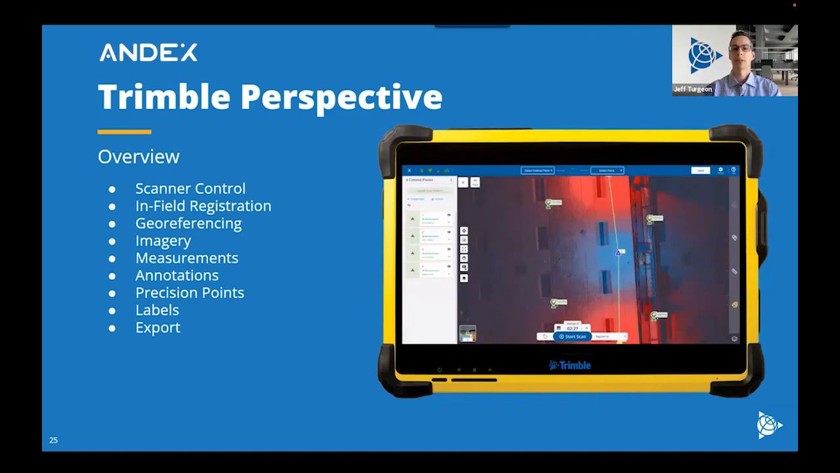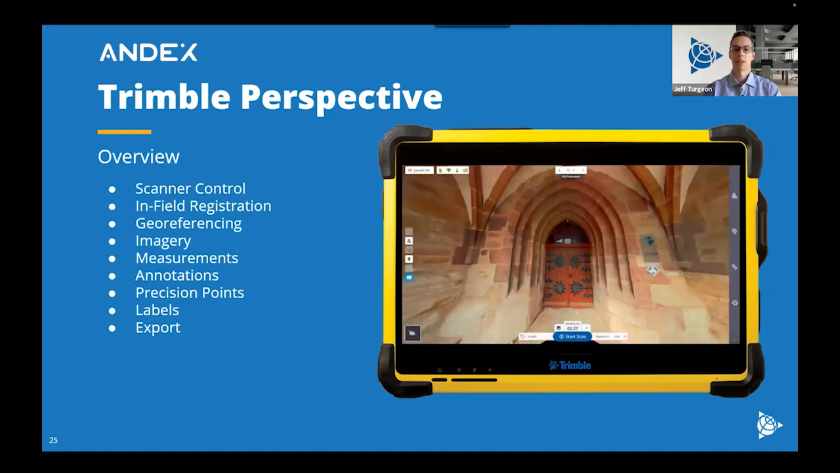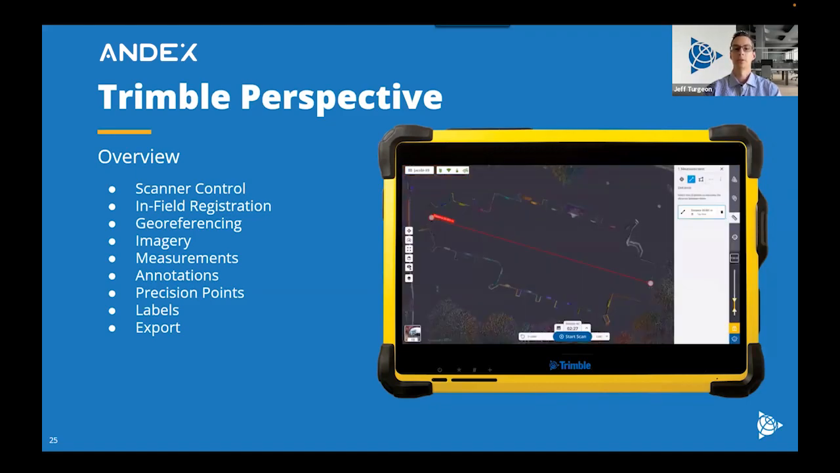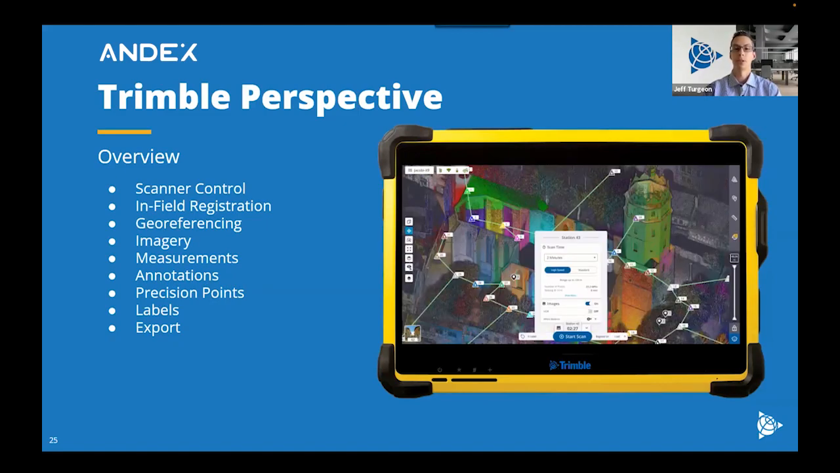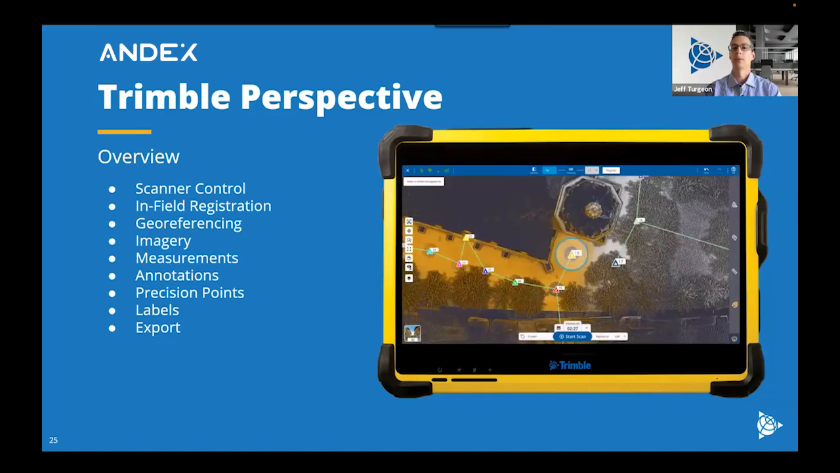Annotations, these can be thought of as sticky notes. So you can take messages or images with the tablet as you're going through completing your project. And then having that context for when you're back in the office, either for registration, if you have moving objects, or whatever uses you may have for it.